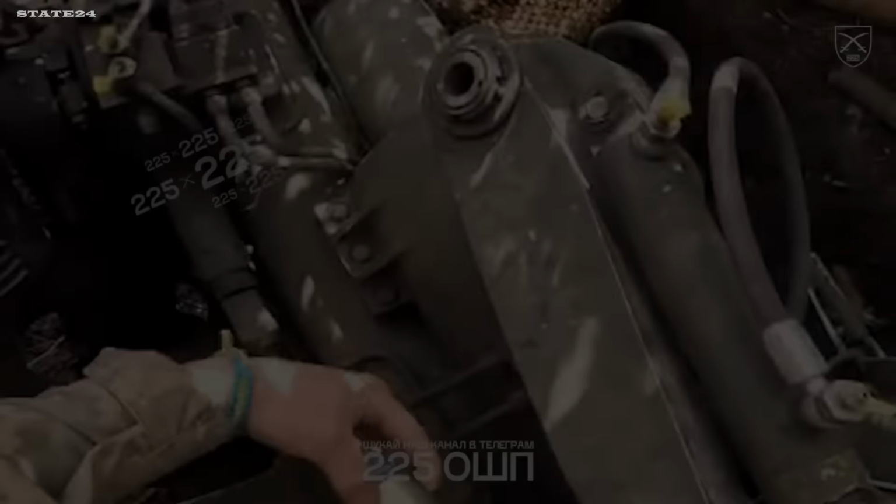British supplied 155mm M777 howitzers in service with Ukraine's 225th Separate Assault Regiment, rare on the battlefield today, each one worth its weight in gold. Working from camouflaged positions at maximum range, guided by reconnaissance drones, they struck a Russian shelter near Huliaipol. Armata, post!